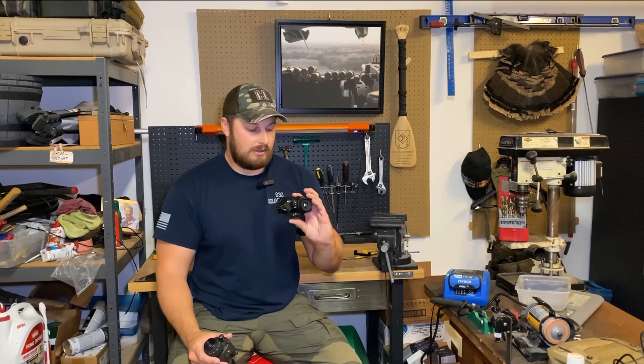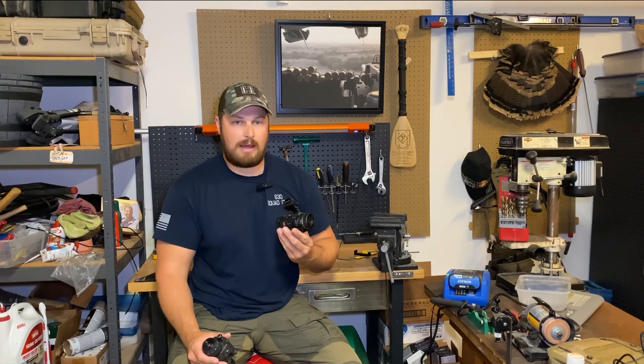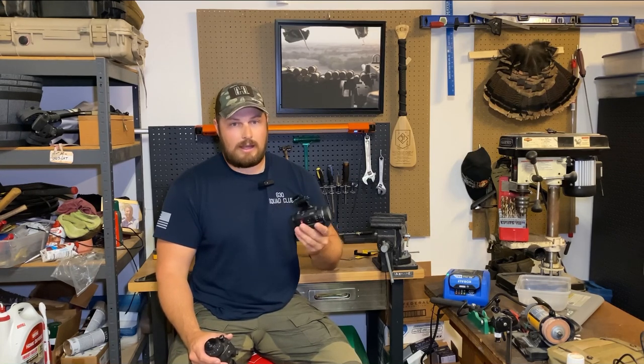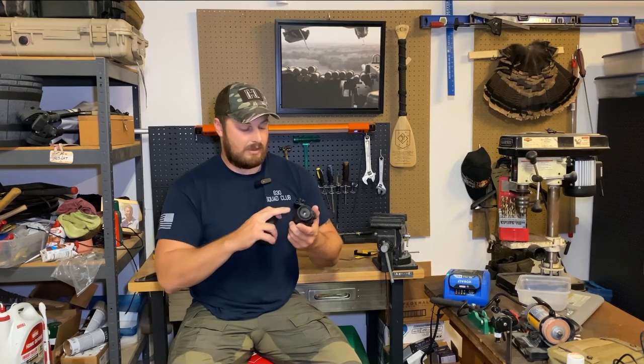Now this camera, to me, I think it does a phenomenal job of picking up when there's a decent amount of ambient light out there. So I will say that I'm more impressed at how it does in the twilight and with the ambient light than I thought it would do.